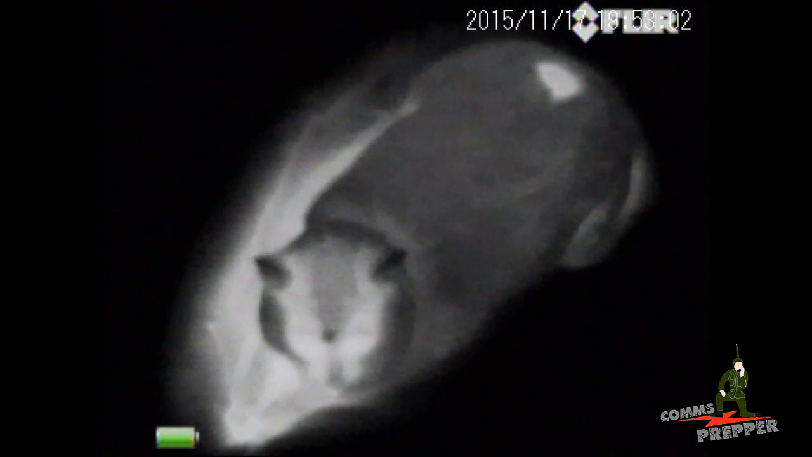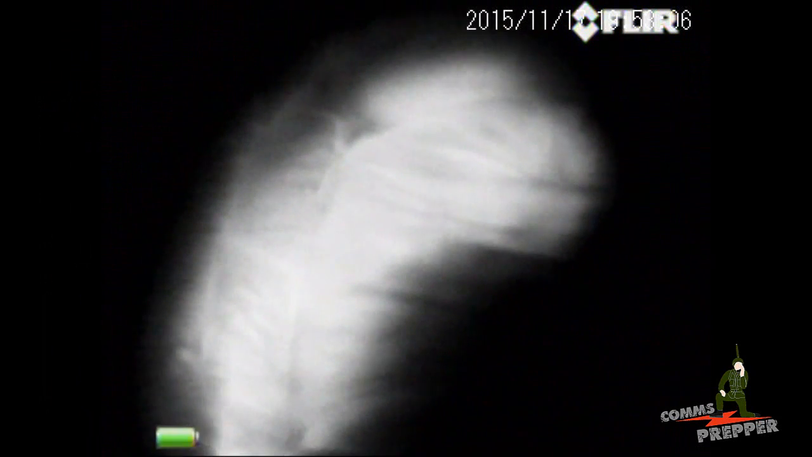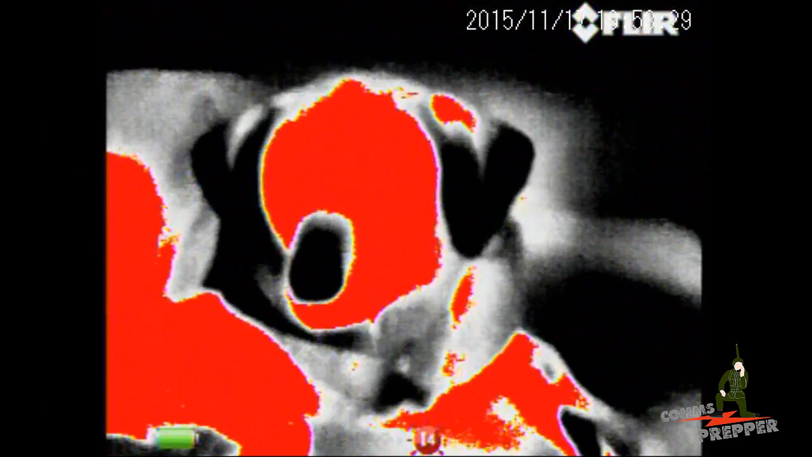There's the comms prepper cat. Jumped out of the bed. You can see the hot signature there on the cat bed. Comms prepper dog, comfortable on the couch. Wondering what we're doing here. She's not a big fan of this camera stuff, so she likes sitting on the couch. The 4 levels of InstaAlert.